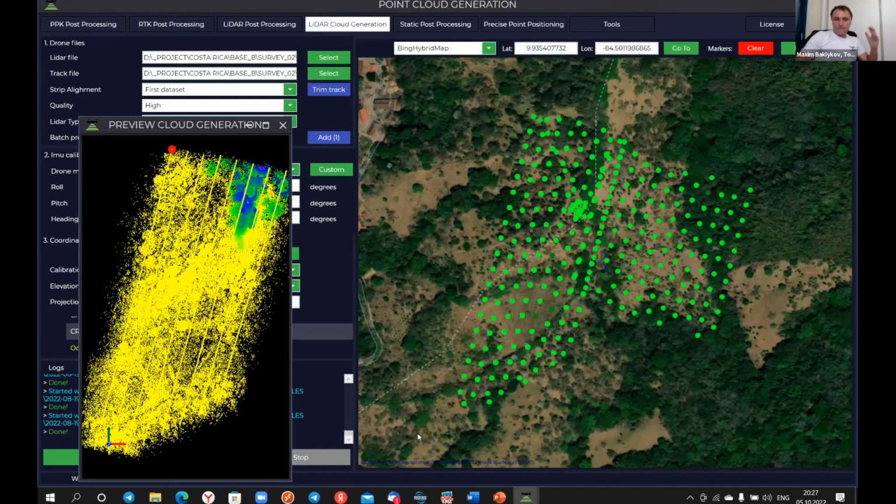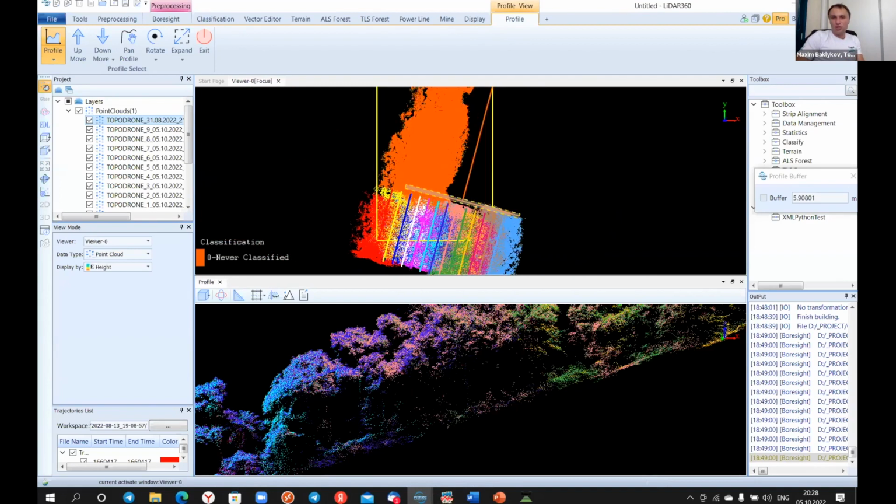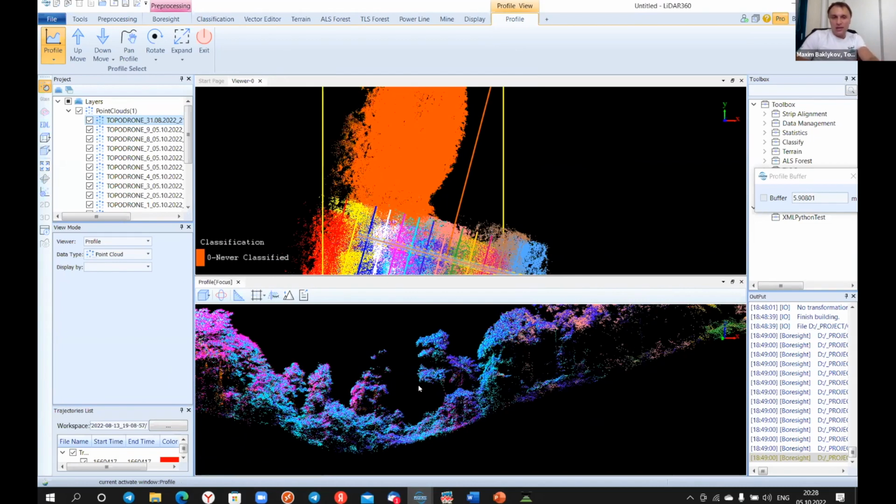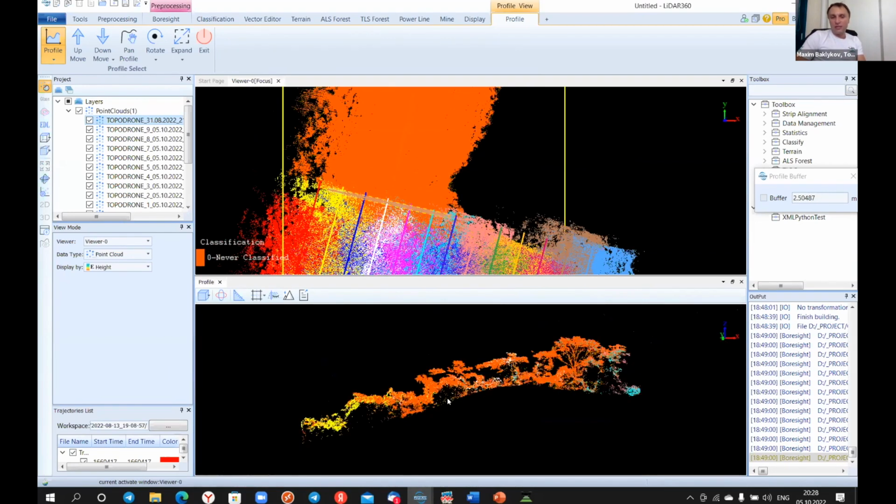Okay, so the processing is still continuing. Max, you want to show something? No, everything is finished, and right now we generated the point cloud, and as soon as we generate the point cloud, we can edit, and finally we can check the accuracy, but you will get totally the same result. So I just add 2 point clouds which were generated, and we can check the strip alignment between lines, and it was totally automatically generated. And after that, we can check the accuracy of strip alignment between several flights as well.